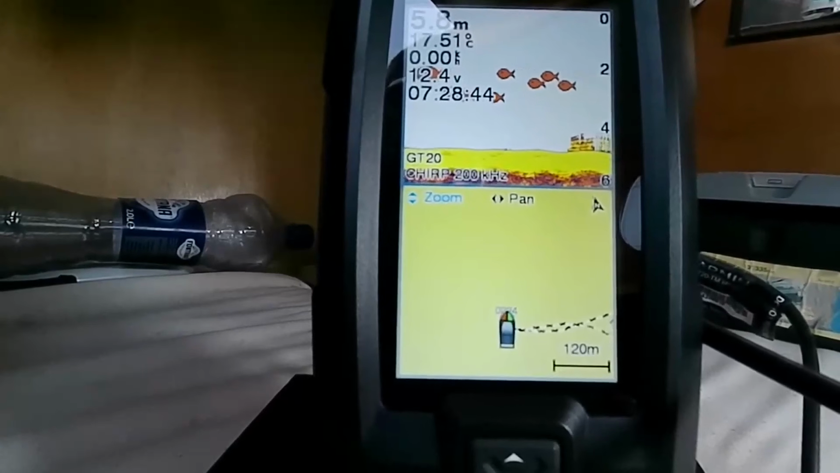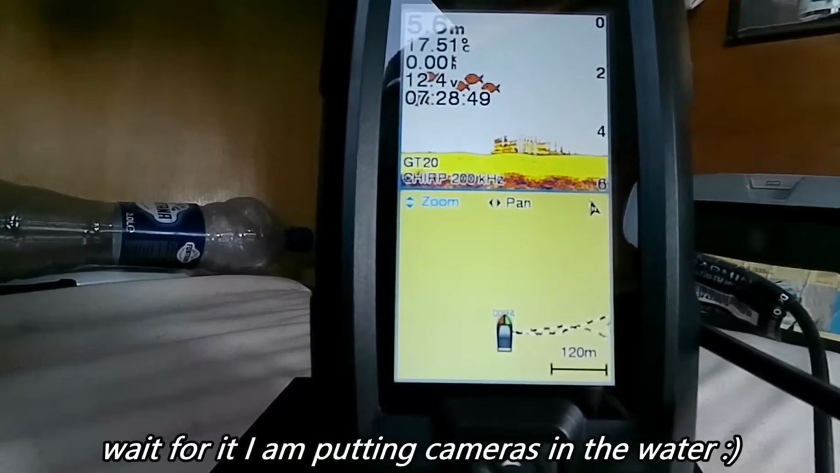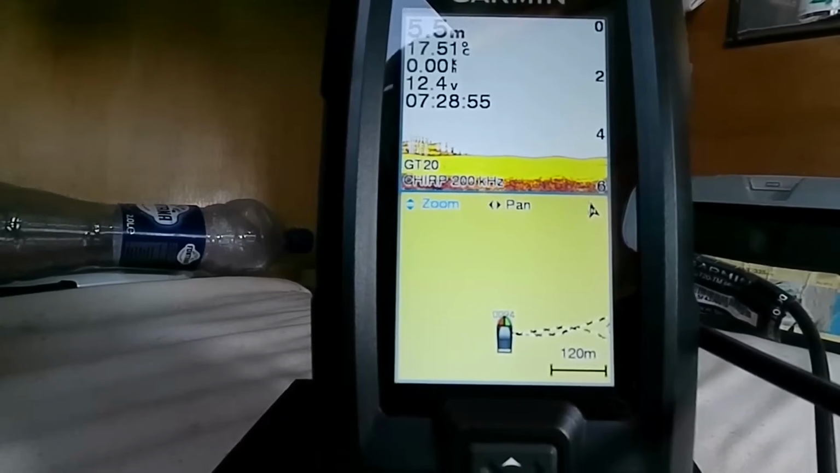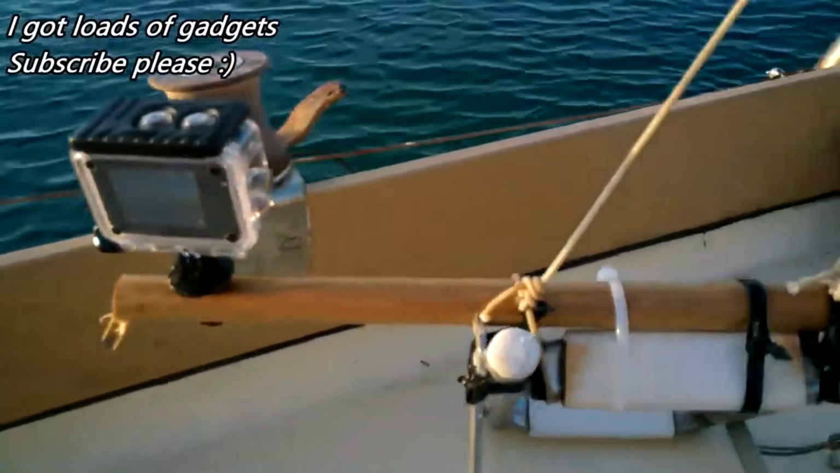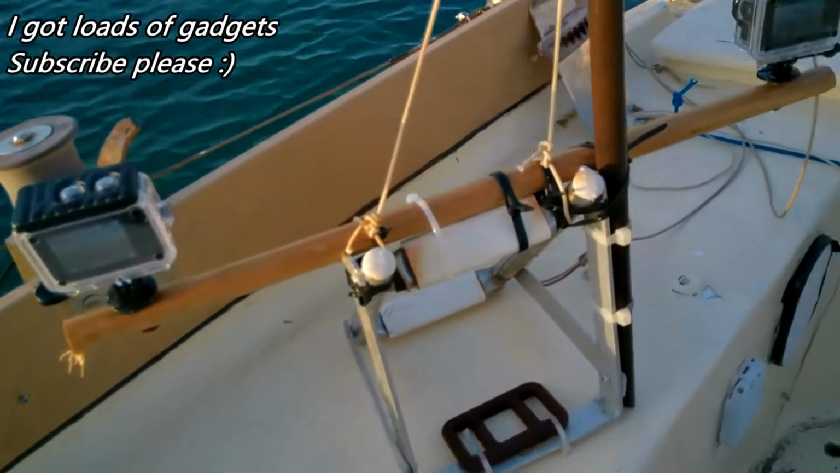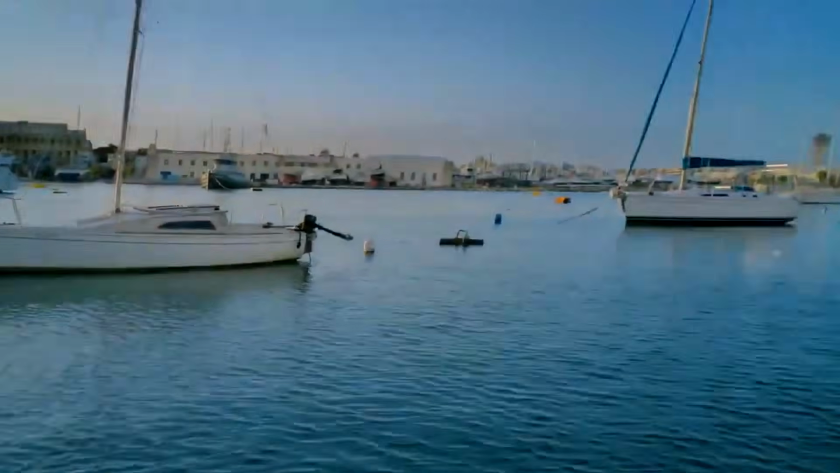Now I'm going to do another thing just to show that this fish finder really works. I'm going to actually drop some cameras down into the water. Just give me a minute. Okay, so here I've got two underwater cameras which I'm going to set down on the seabed. This is an old contraption I made up from an old stainless steel ladder from my boat. Got a nice location here. Look, we've got the sun coming up, beautiful.